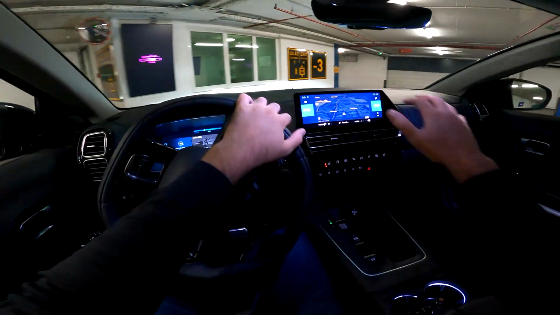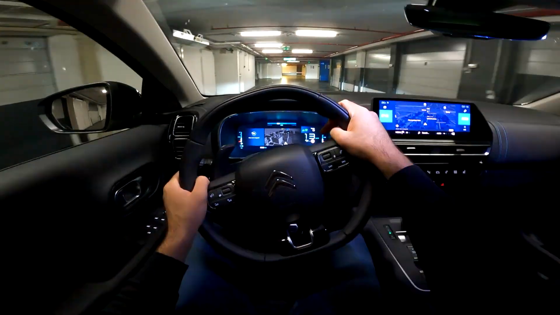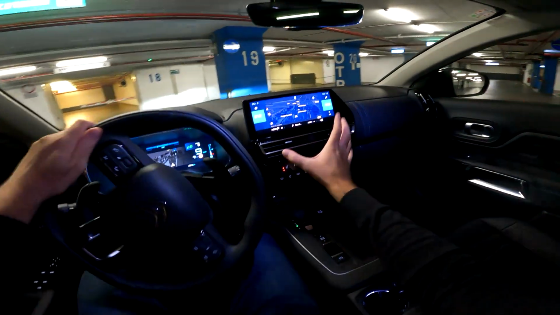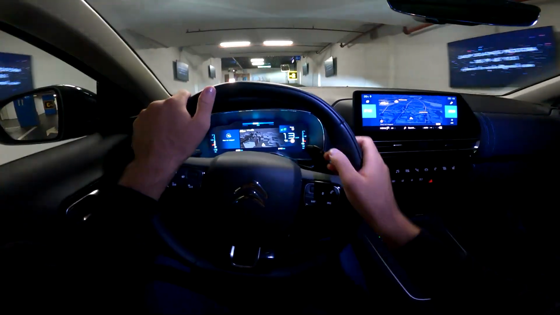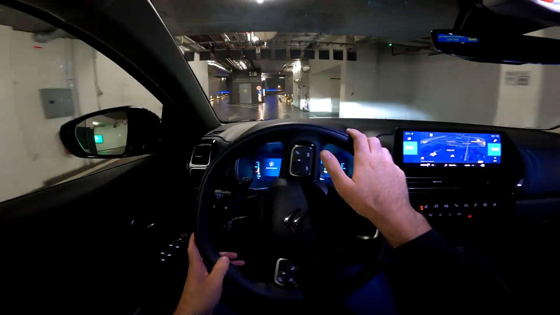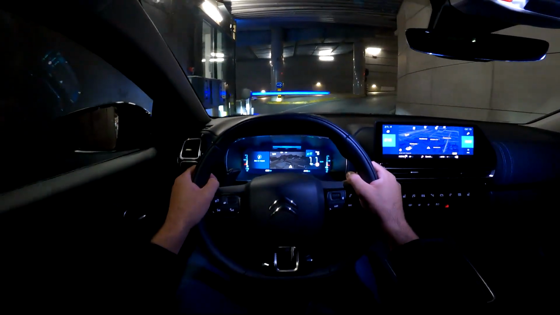Now let's start here with the layout. So we saw the exterior, but now the interior. In front of us there is a nice 12.3-inch digital cockpit with different views, and here is the 10-inch screen. You may notice that compared to the predecessor, this screen is a bit higher up. That way it's more visible and it's easier to control various things on that touchscreen. And soon we will depart this garage and go for a nice relaxed point of view drive during the night in my hometown of Zagreb.